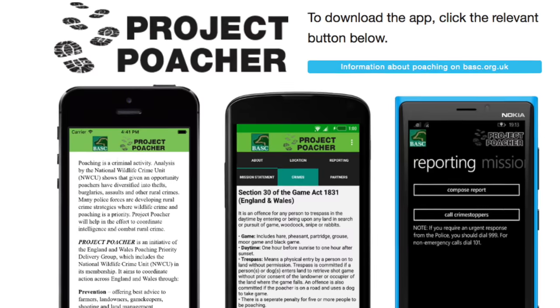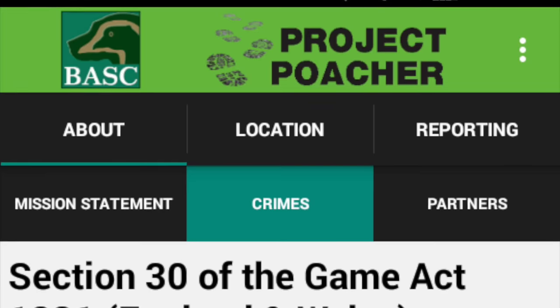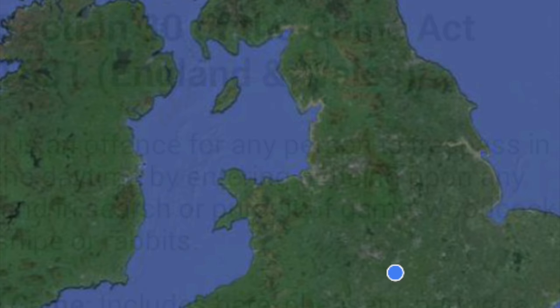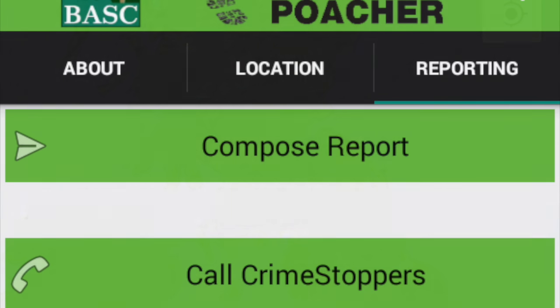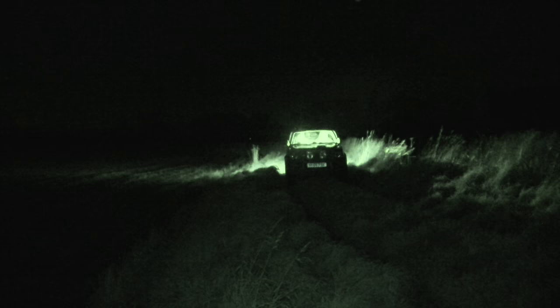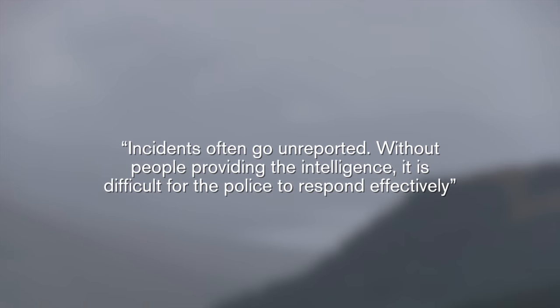A phone app has turned out to be a huge success in the fight against poaching. Project Poacher, supported by Basque, has been downloaded more than 5,500 times and used to report 135 poaching incidents since it was launched a year and a half ago. You can download the app for free on any Android, Apple or Windows smartphone. Basque said the app was helping solve a major issue with poaching, which is that incidents often go unreported.